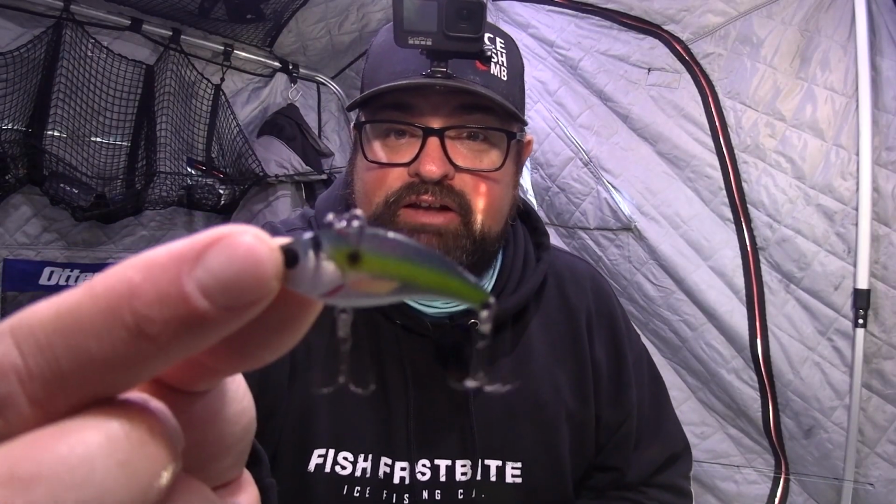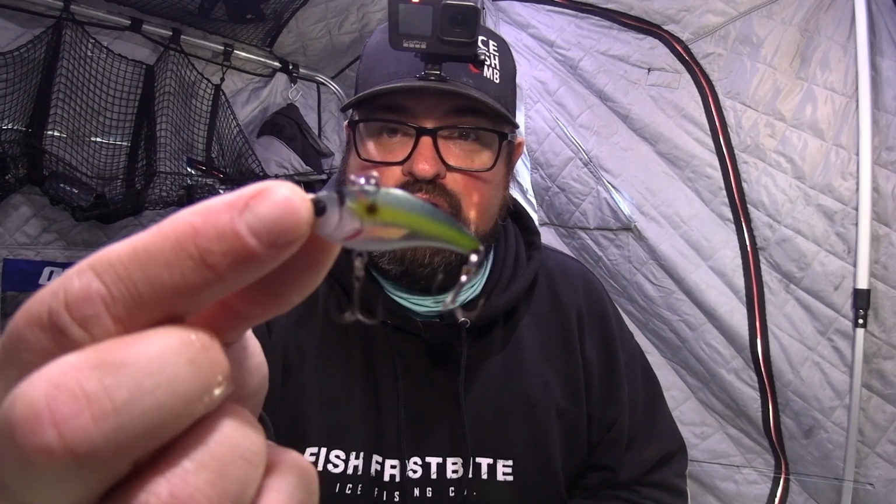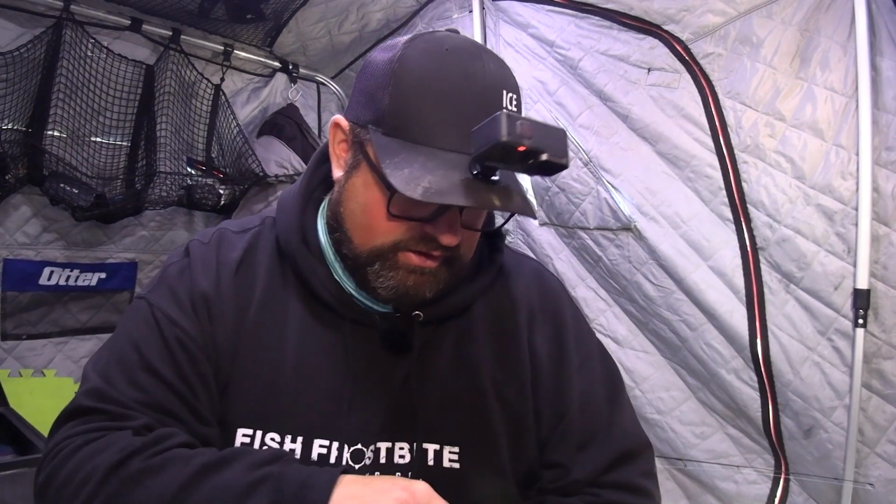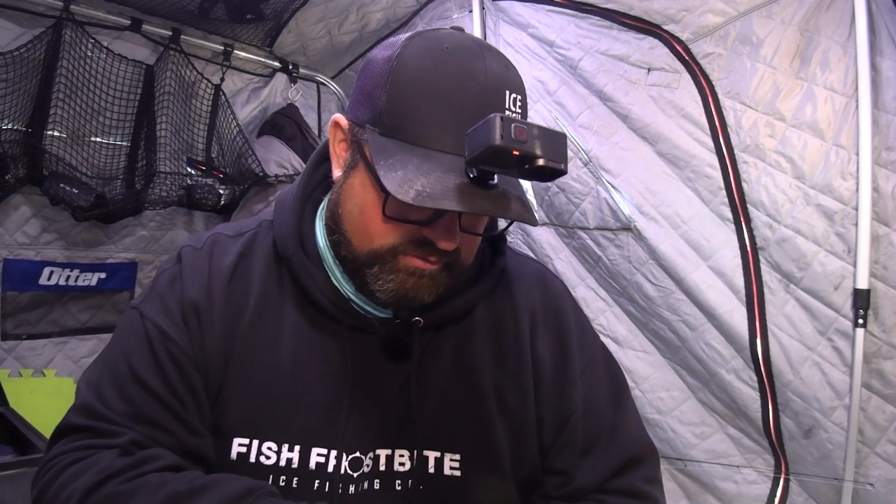So this is what I'm using right now. It's a Frostbite Tantrum. It's not the one I have on down there. I have a gold one down there. But this is a 46 centimeter, I want to say. They have 4 sizes, a 33, a 46, a 60, and a 100. I want to say, hopefully I nailed that. I'm not sure. It could be like a 43 instead of a 46, but I'm pretty sure it's a 46 right there.